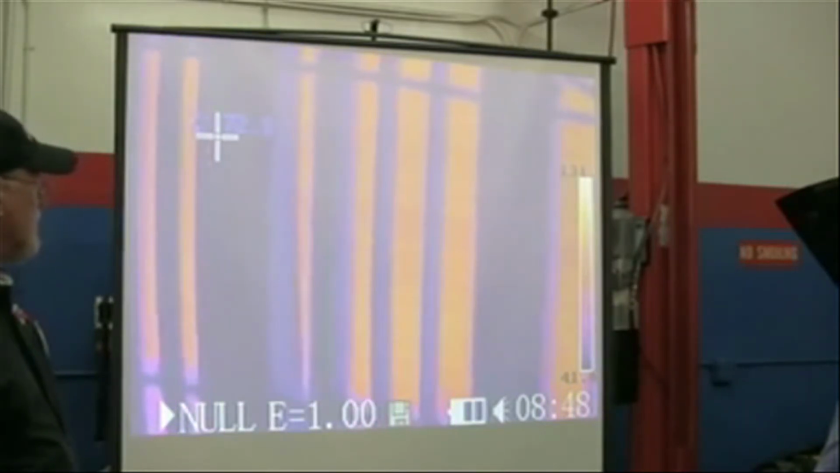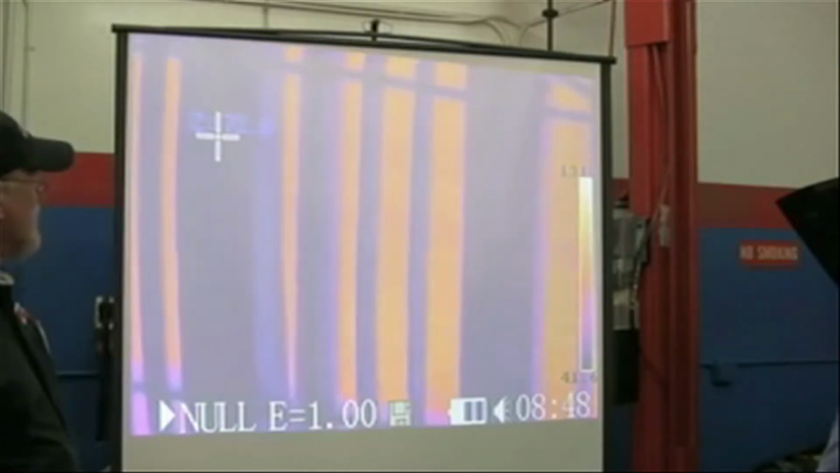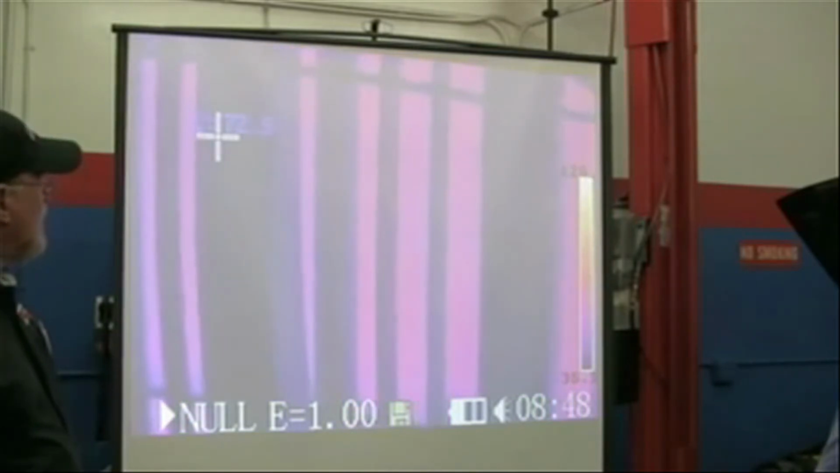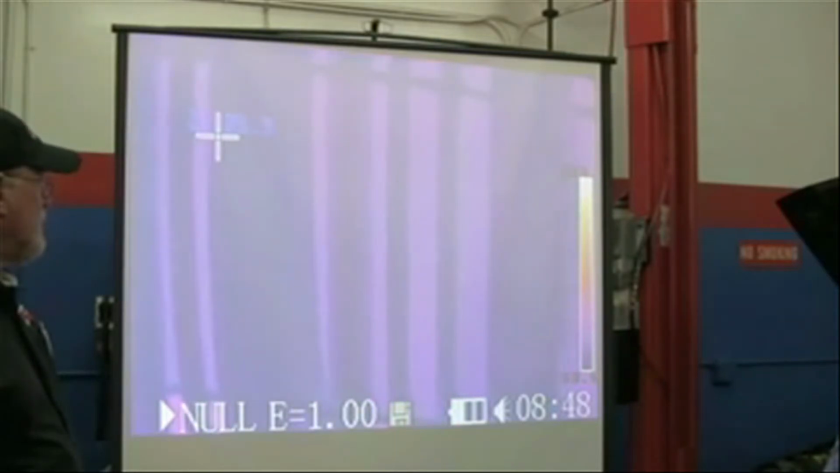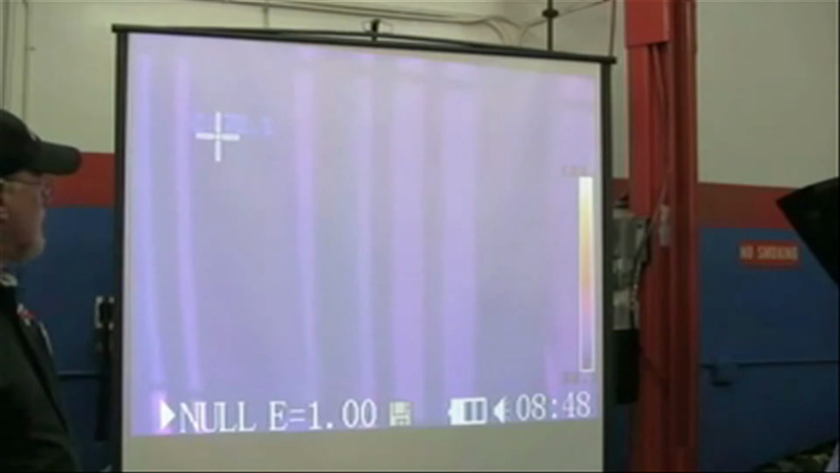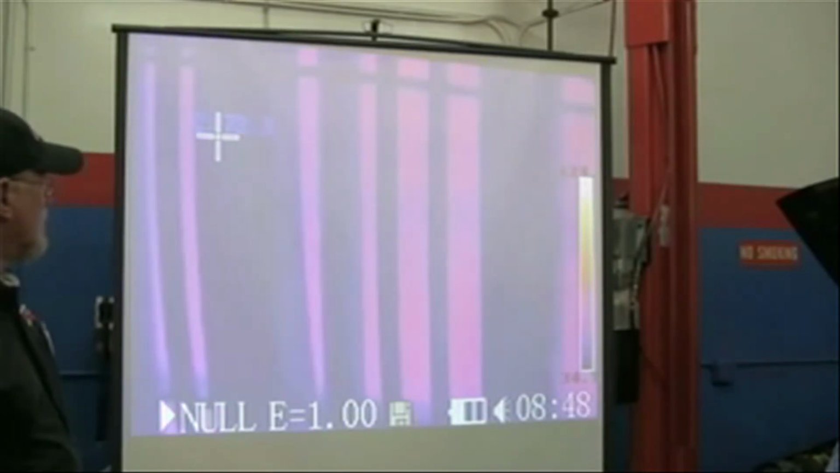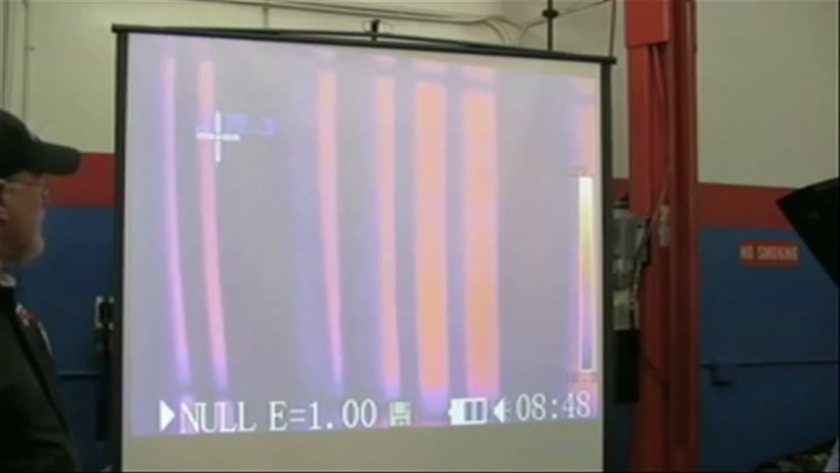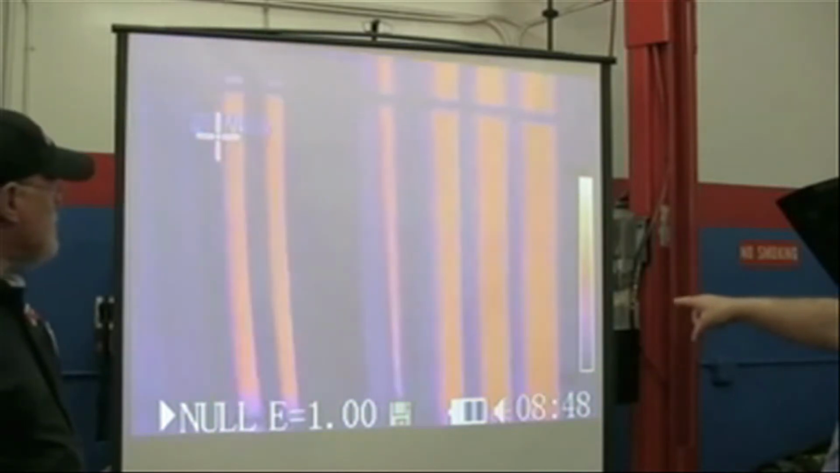Okay, now the AC is off. Give it a few seconds and watch the color start to go into a darker color. There we go. See the dark color, a purple? Here, put it back on. Okay, now the compressor's coming on. Watch the red come in. If we had a clogged condenser, you could actually see the lines. You can see the lines coming right through.